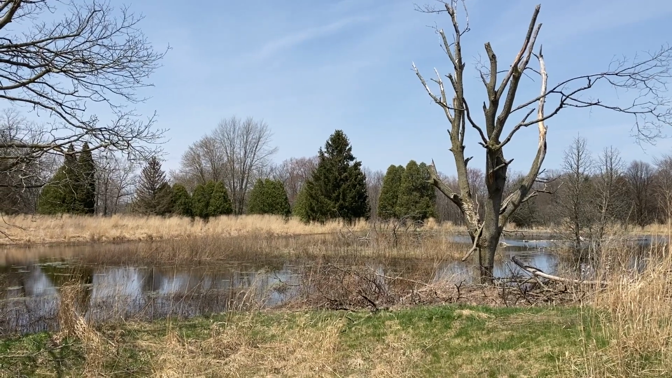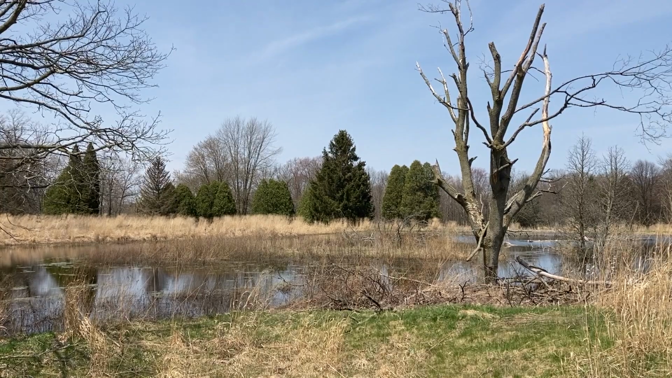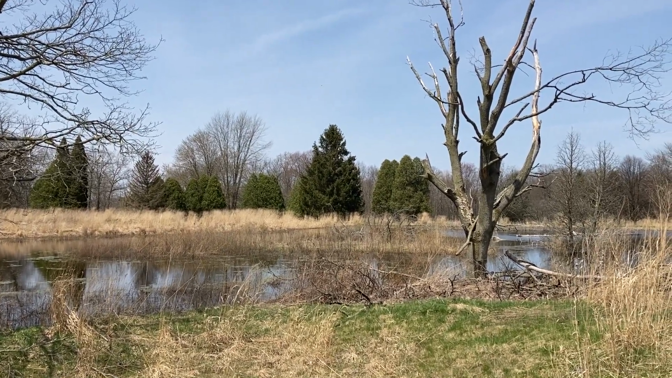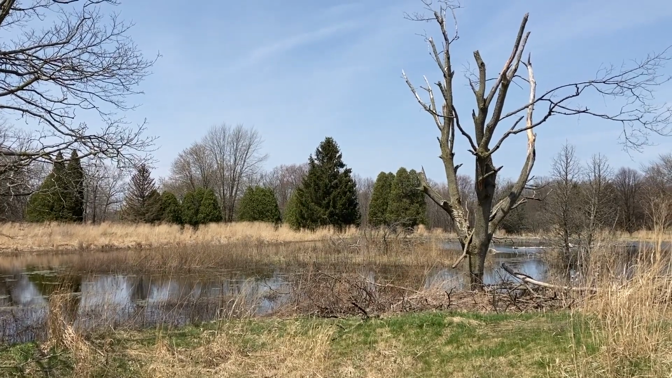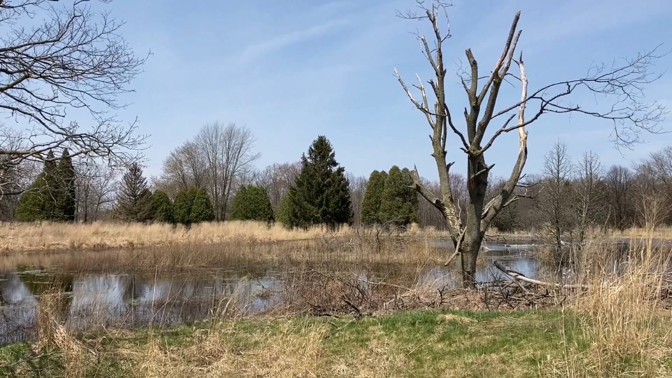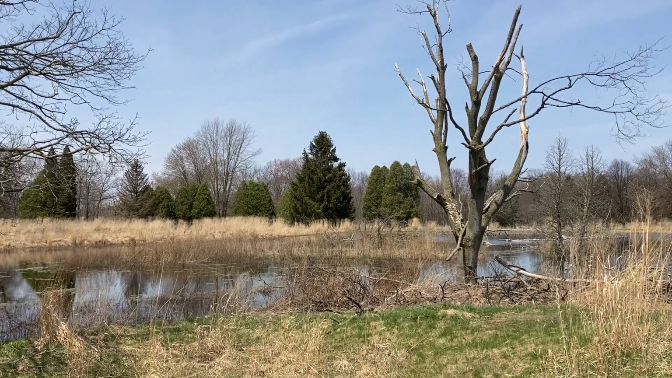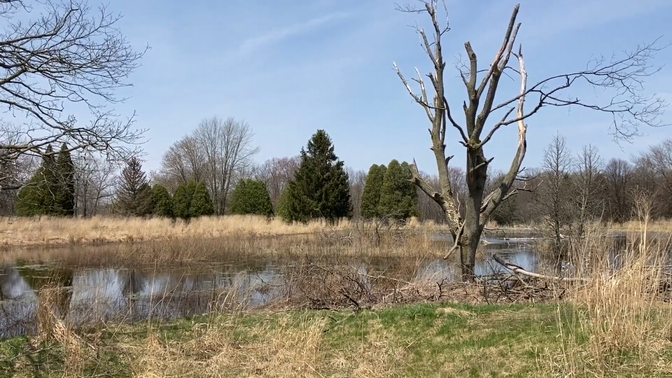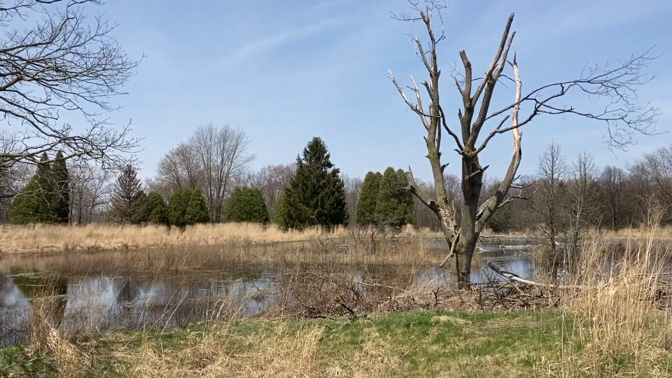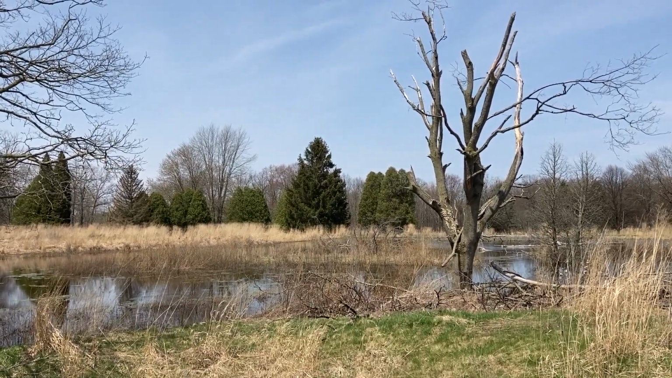I like how this dead tree is juxtaposed in the foreground with evergreens or bushes in the background that are green and healthy looking. And you have this pond in between them. So it's a good balance of life and death, and with angular limbs and with full branches.